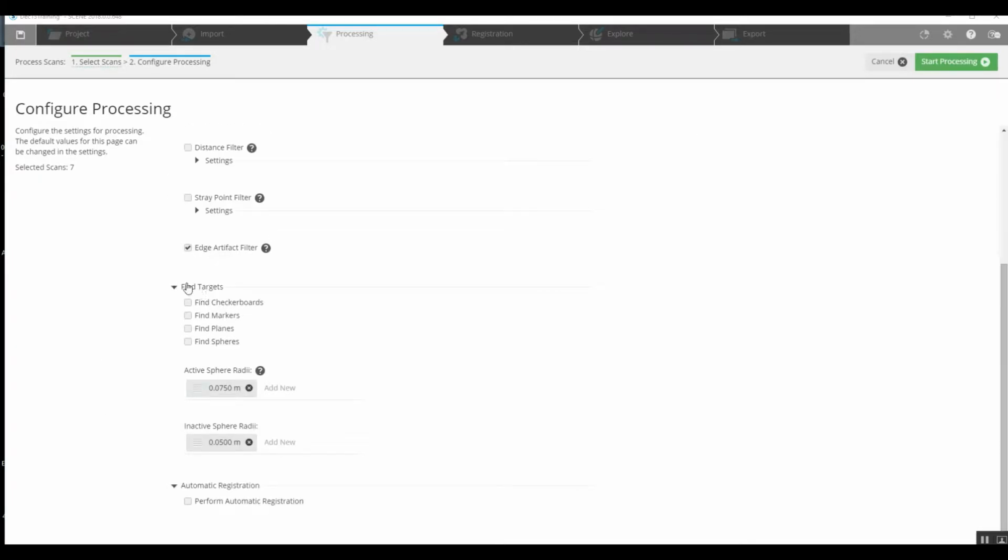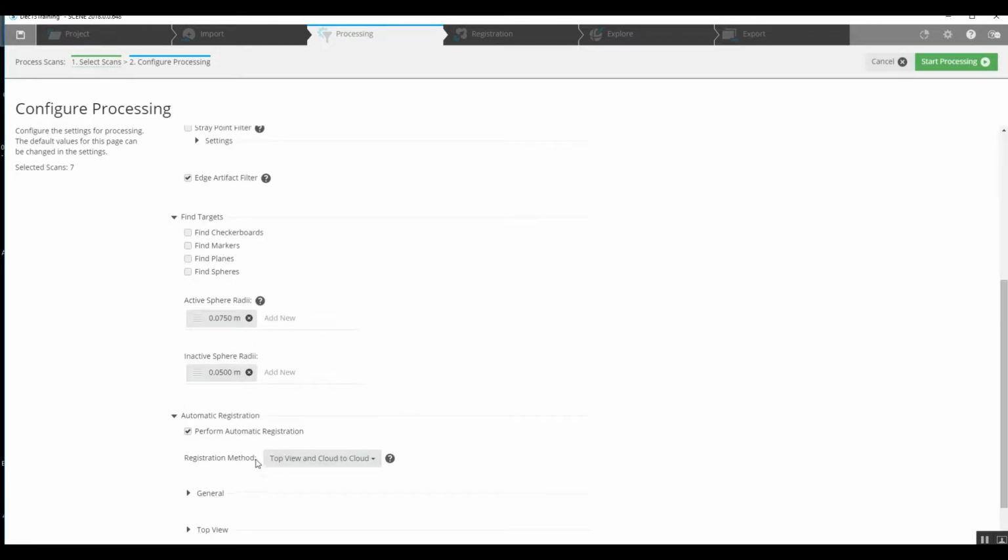We'll come down here, and because there's no targets, we do not choose any of these options here. And at the bottom, we perform an automatic registration by choosing our method of registration. Again, if you're using targets, we would use target-based. That includes checkerboards or spheres. We can use just top view or just cloud to cloud, but our initial registration is generally going to be done without targets by using top view and cloud to cloud.